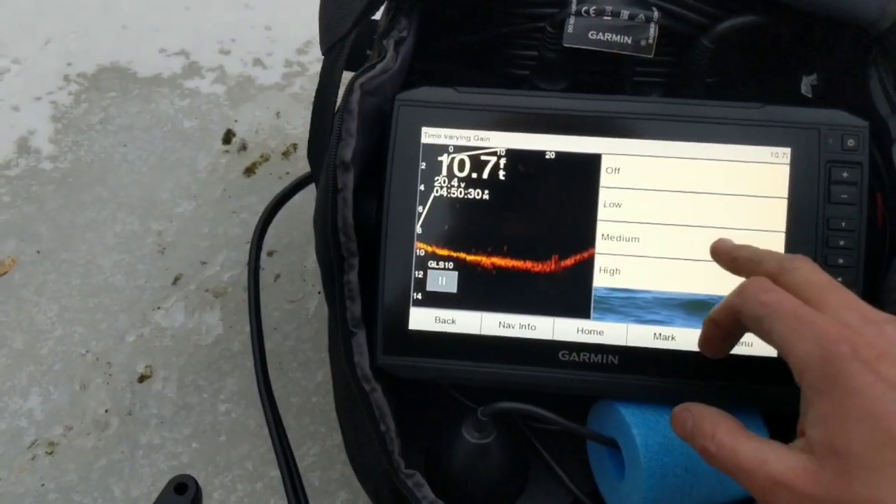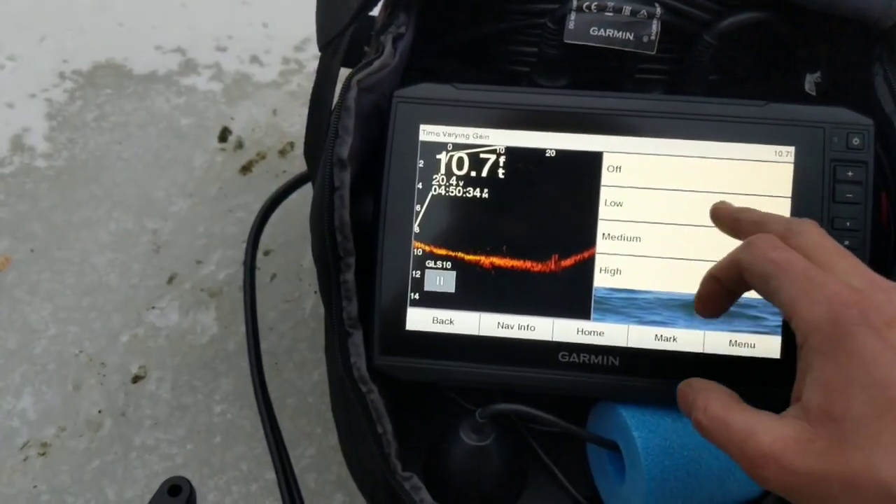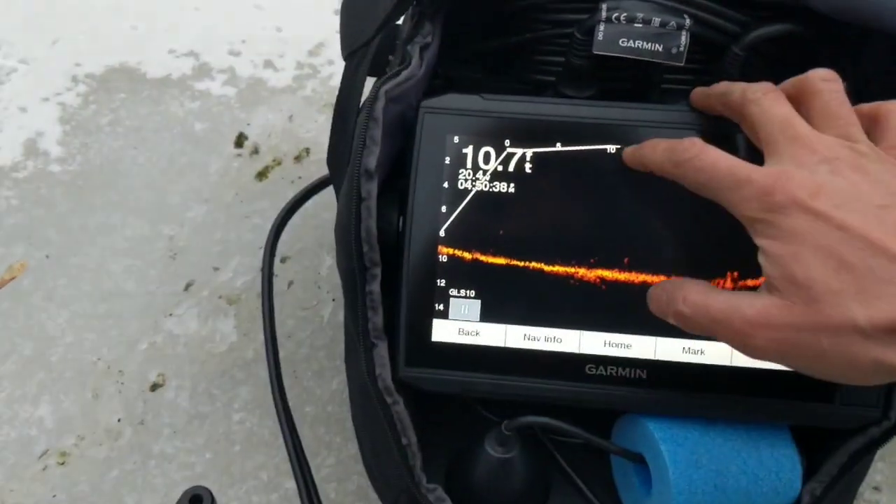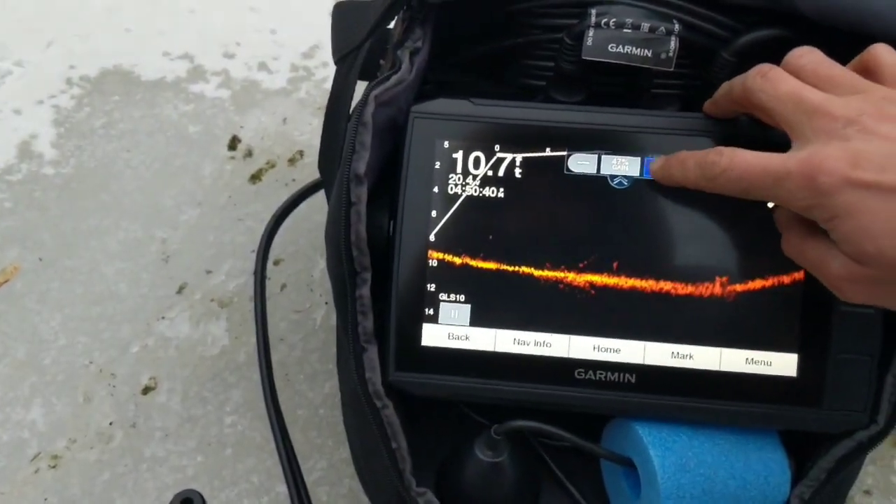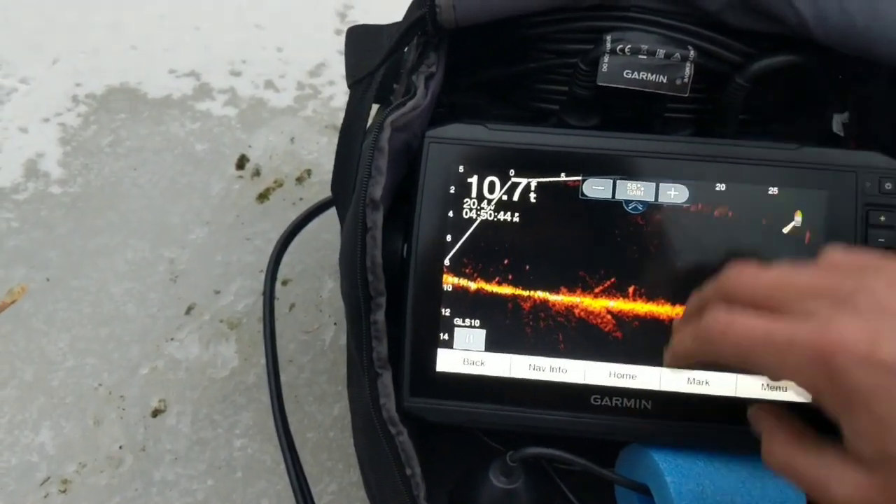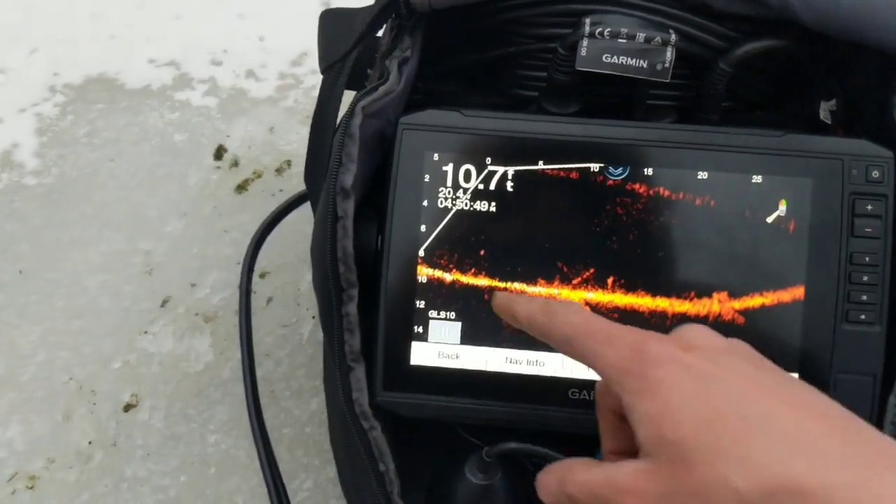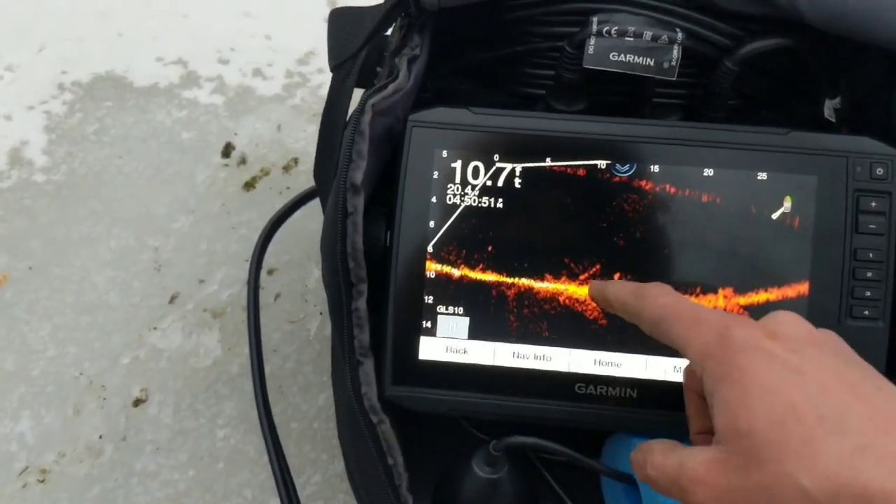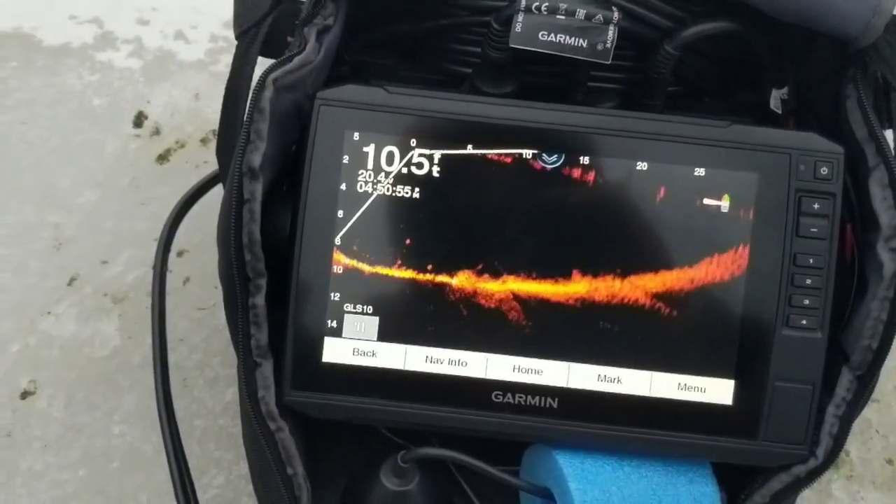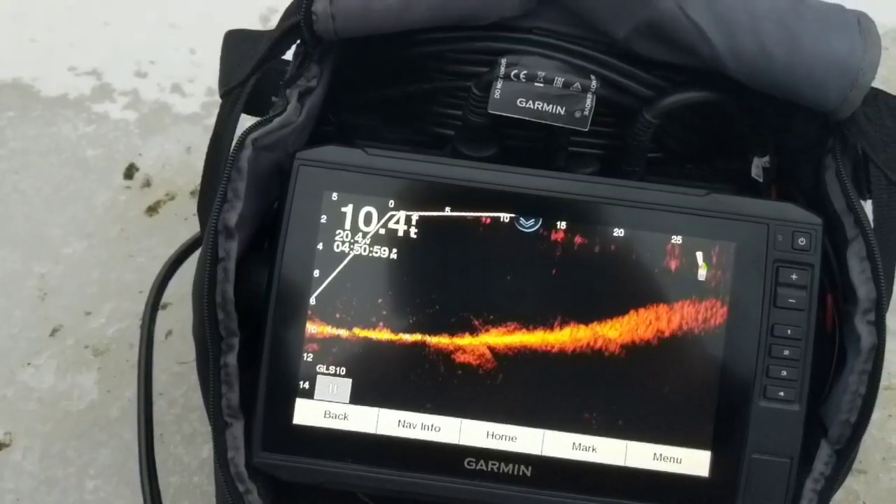So there's off, here's low, medium. Let's just say we select medium. Now I'm going to go back, and what I'm going to do is bring the gain back up. We're going to start to see the picture come back. Now we have a nice bright return on our jig. I don't even know if there's any fish in this thing, so it kind of looks like some stuff moving around, but now the picture is a lot better. You start to see some different structure, all that kind of stuff.